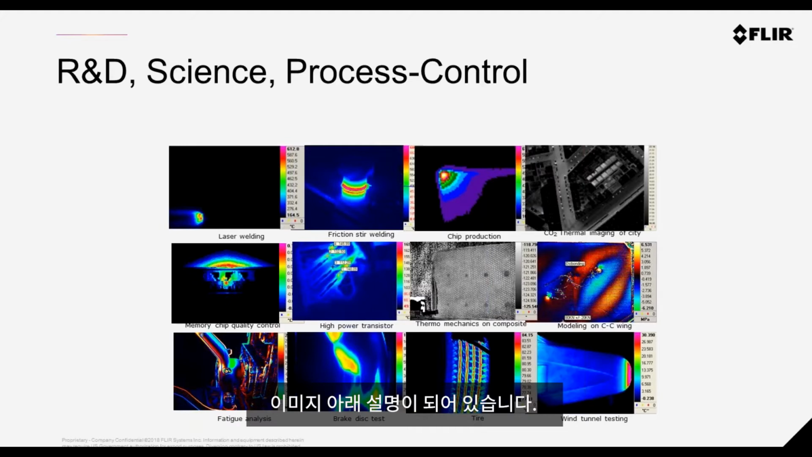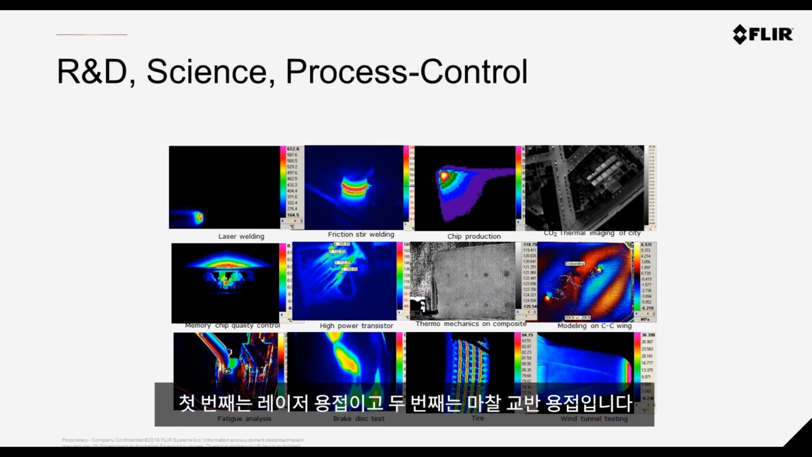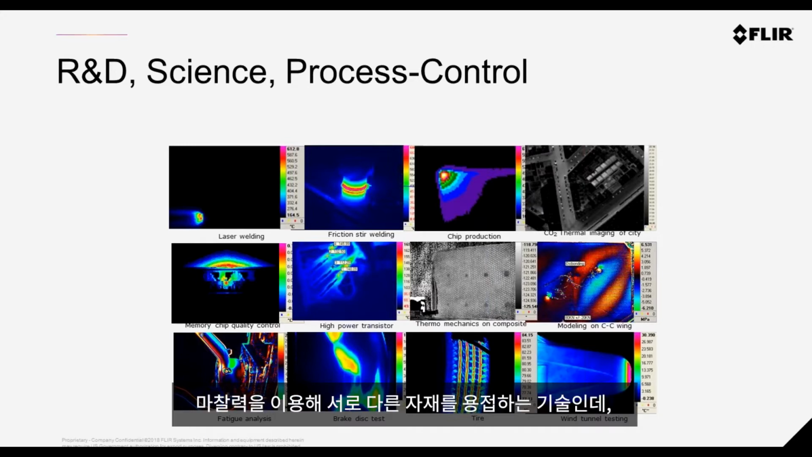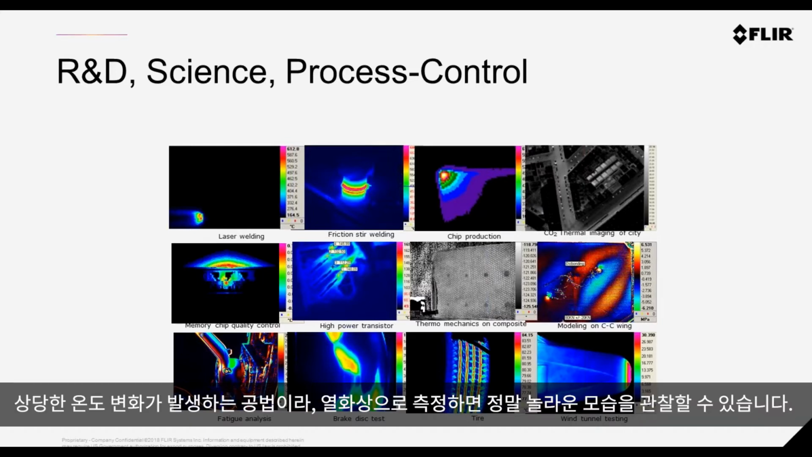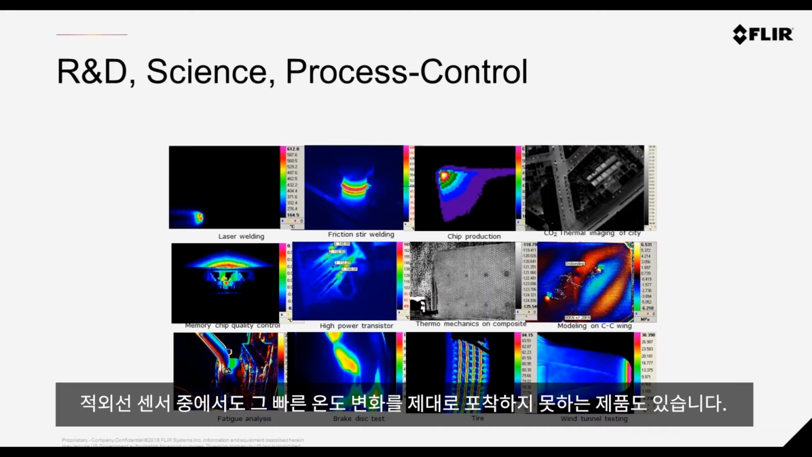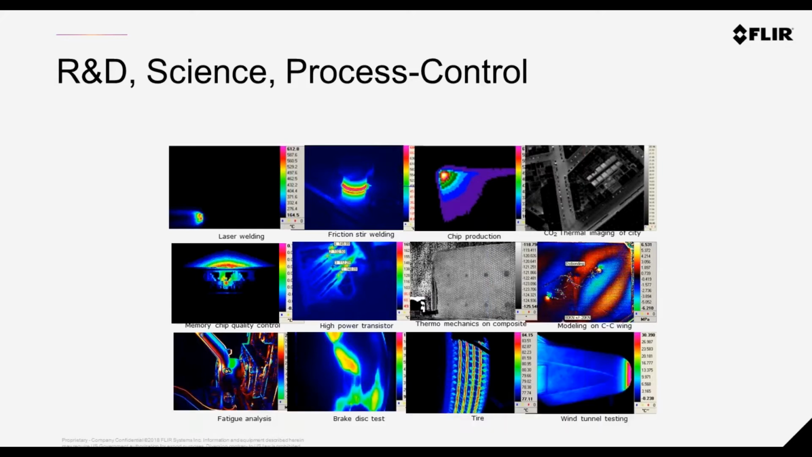If you could read the writing, the first one is laser welding. The second one is friction stir welding. This is a really fascinating topic in itself. Here they weld together materials using friction, of course, but the temperature dynamics is extremely wide. We actually start around ambient, and the temperatures very quickly move to several thousands of degrees, which is a challenge for some types of infrared sensors.